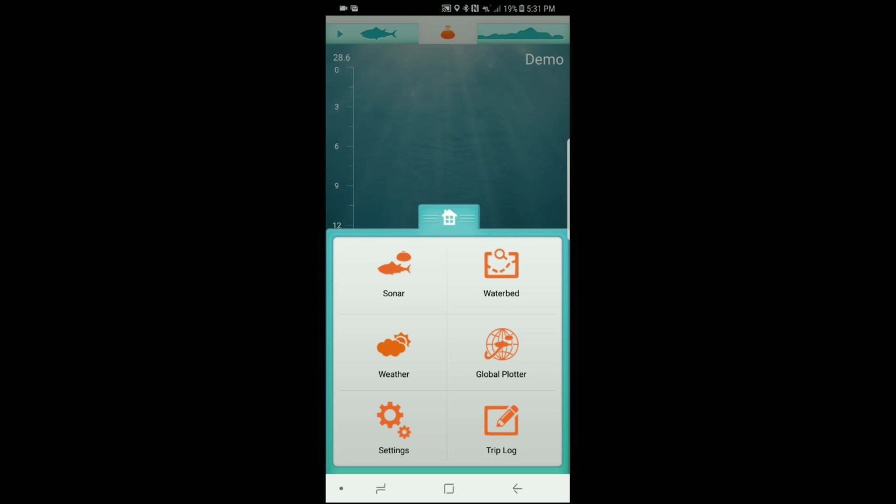This is an app that can be very, very helpful. It can assist you in catching some potentially great catches, large fish, small fish, whatever. I find it to be a helpful tool. All right, I'm going to see you guys on the other side.